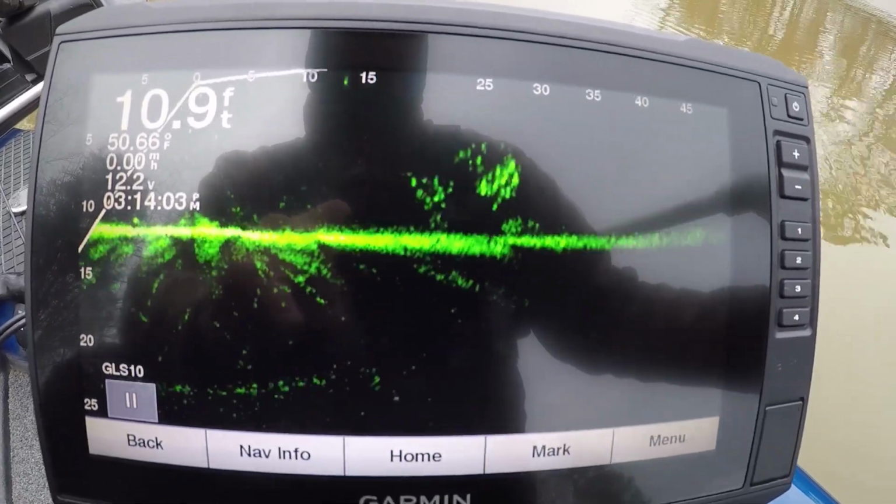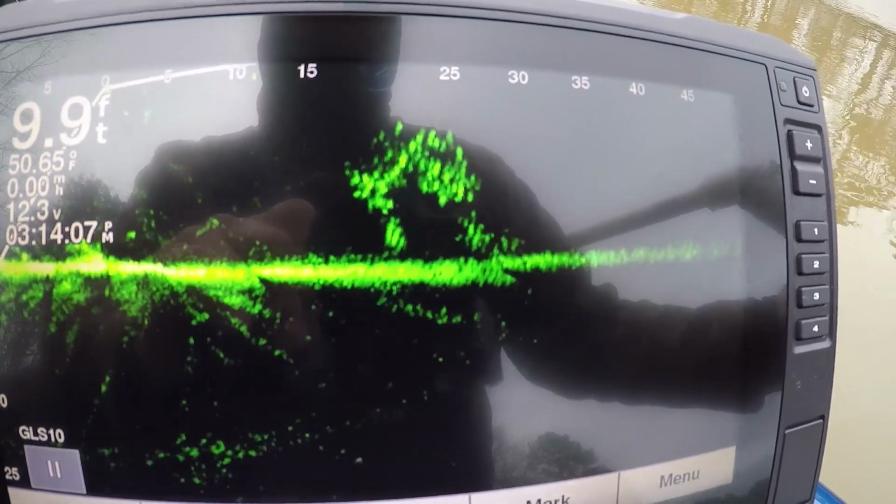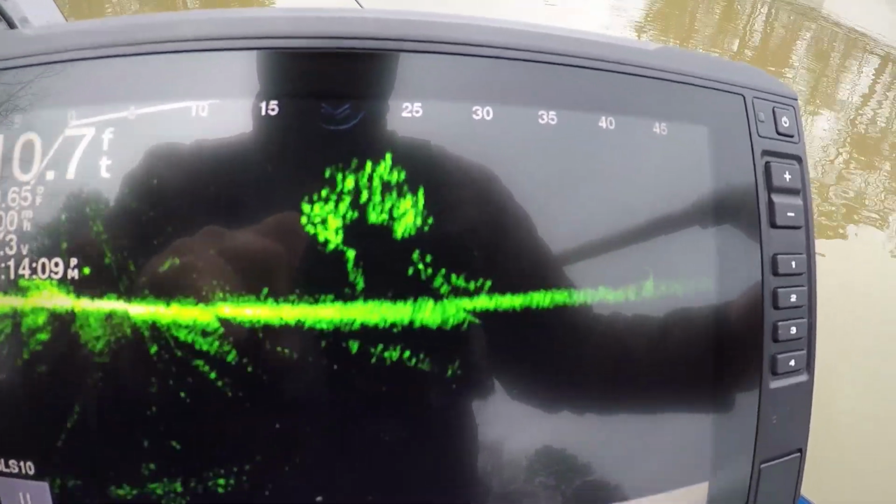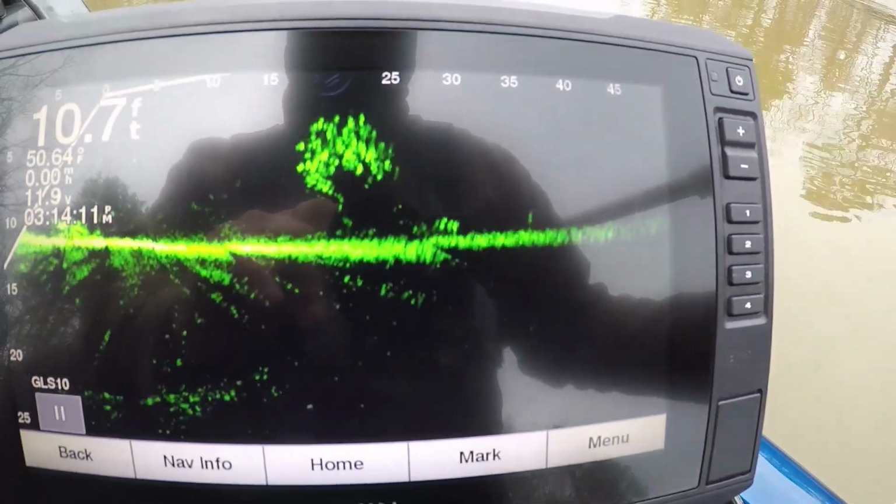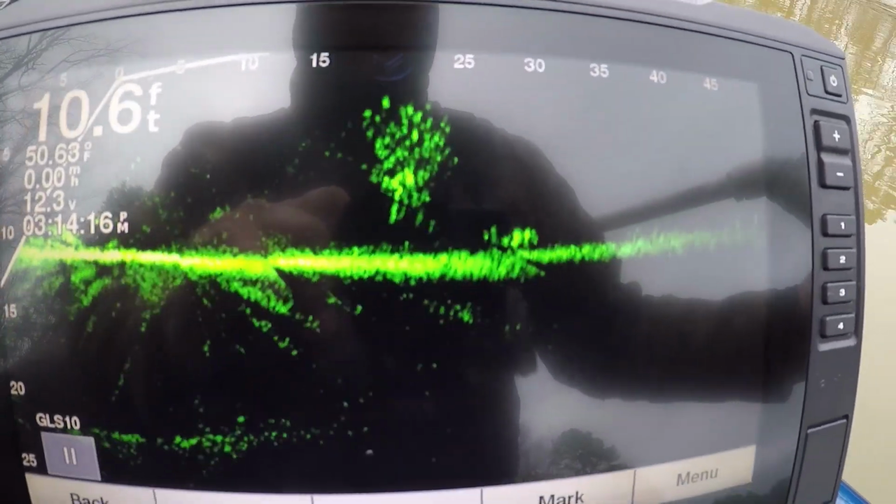I don't know what that is, a school of crappie. Or, I mean, a school of baitfish, or minnows. It's like they're trying to spell something. They done took a couple different shapes. Remind me of a marching band. Now they're going back to a ball.